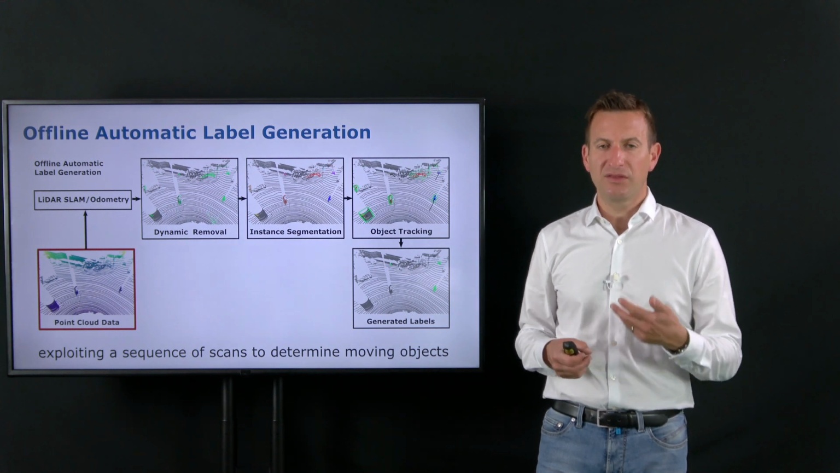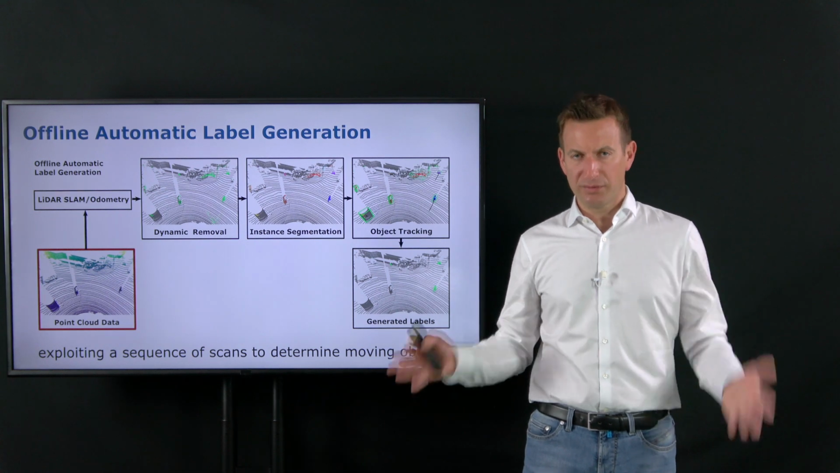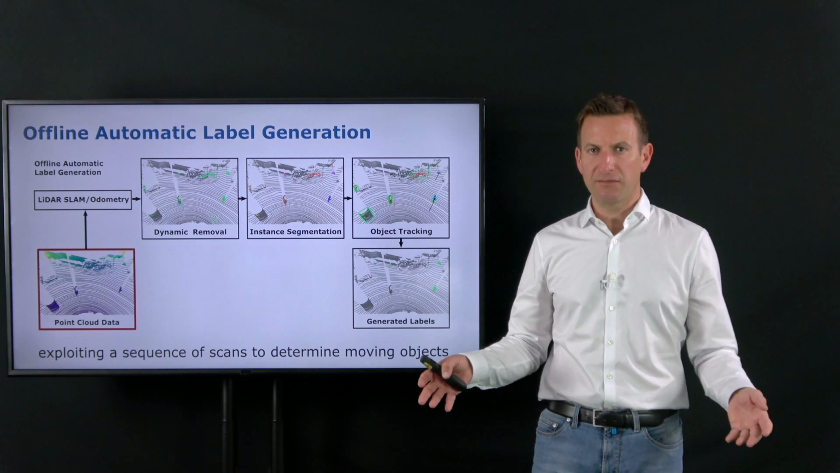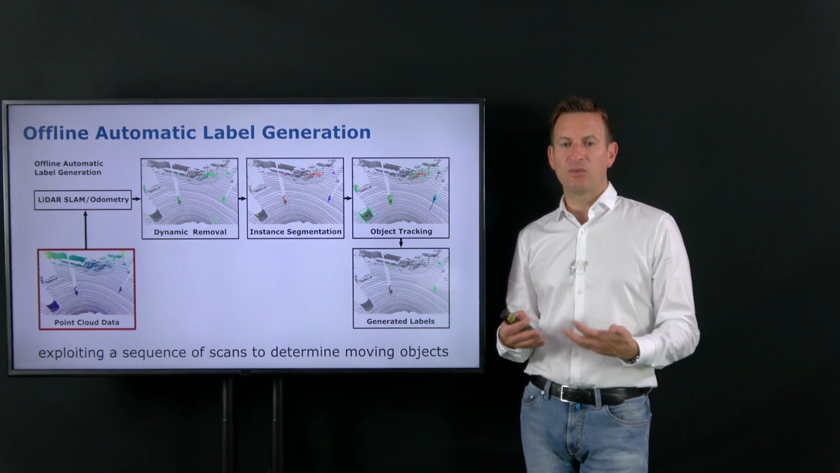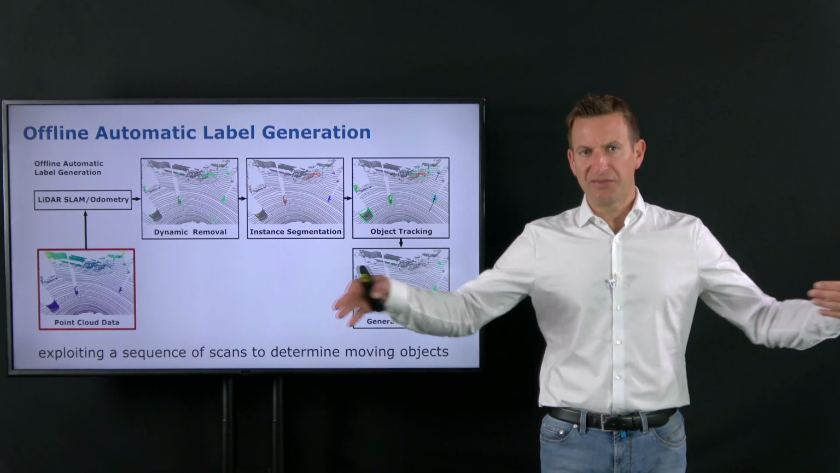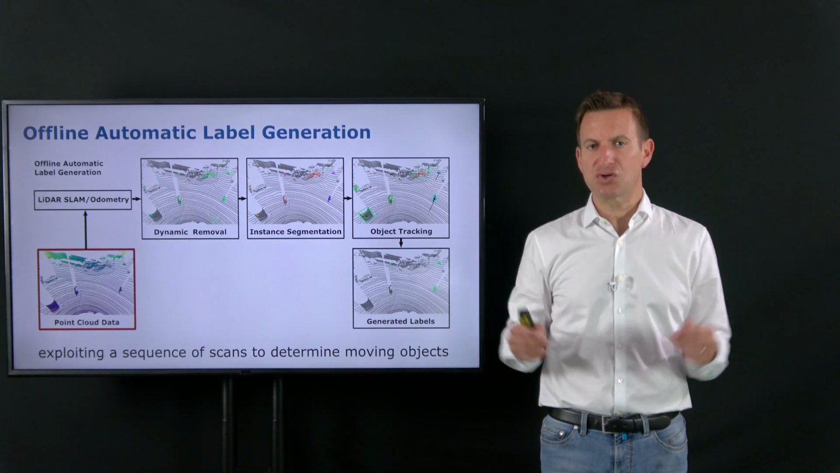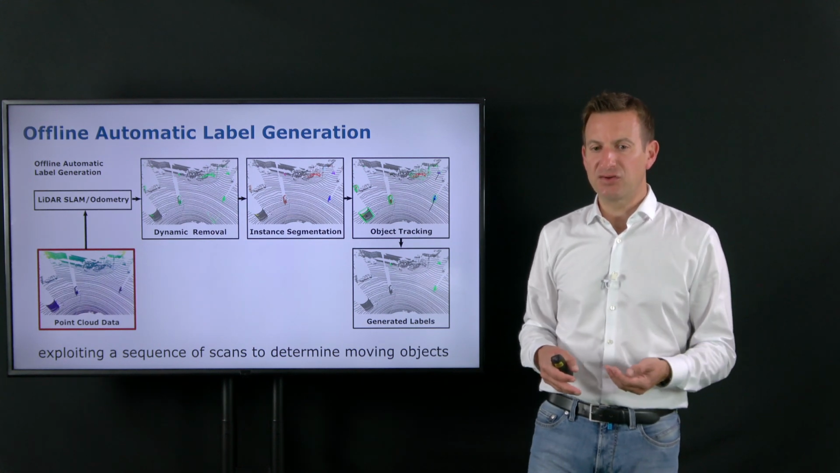The idea here is that for the training data, it's fine to record the data once and analyze it offline, not online, and analyze what is moving and what is not moving based on this data, where we have the full sequential information, also into the future, and can make the decision based on this.